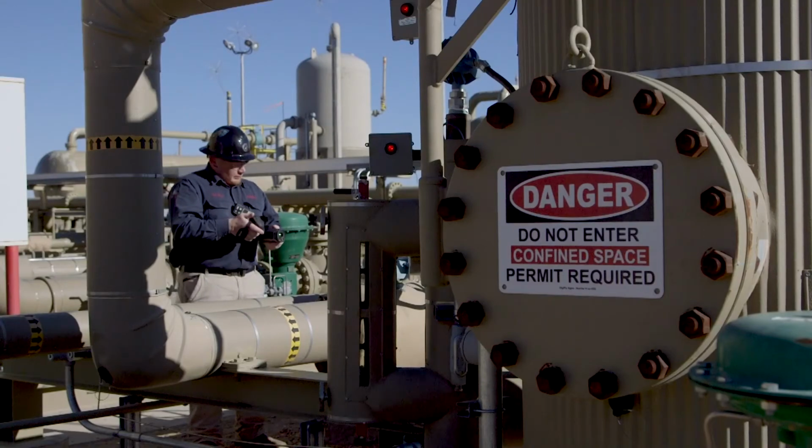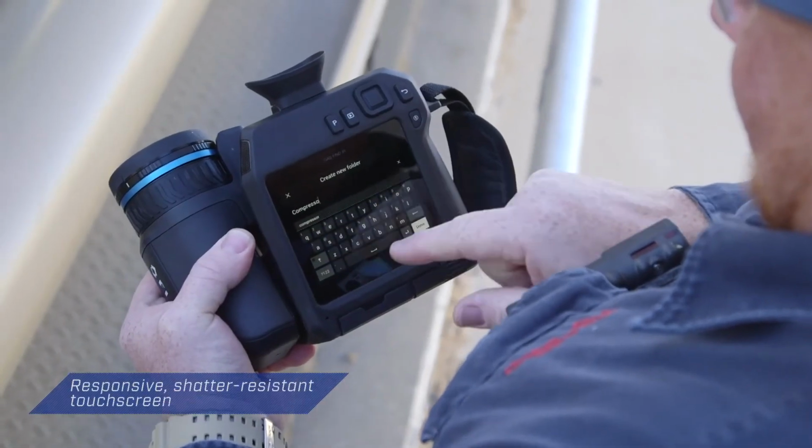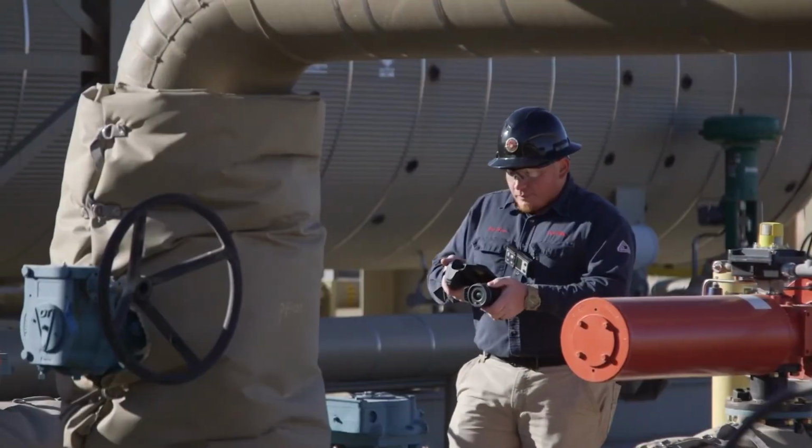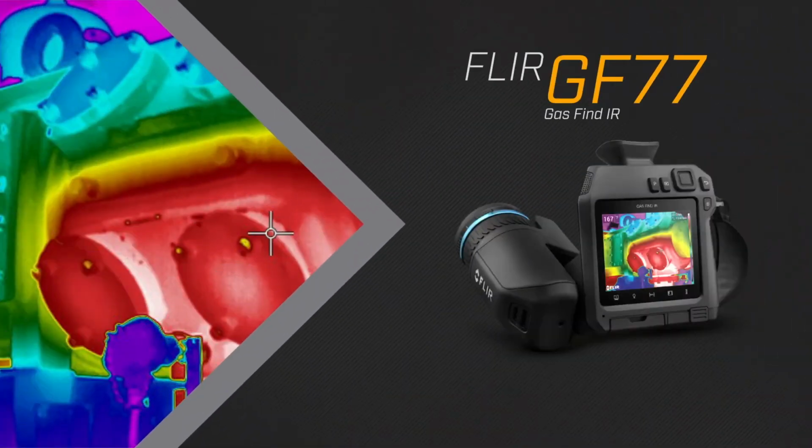With streamlined reporting features, from built-in voice annotation to customizable work folders, the GF77 is designed to make every aspect of your survey easier. The new FLIR GF77 Gas Finder, your affordable solution to methane leak detection.